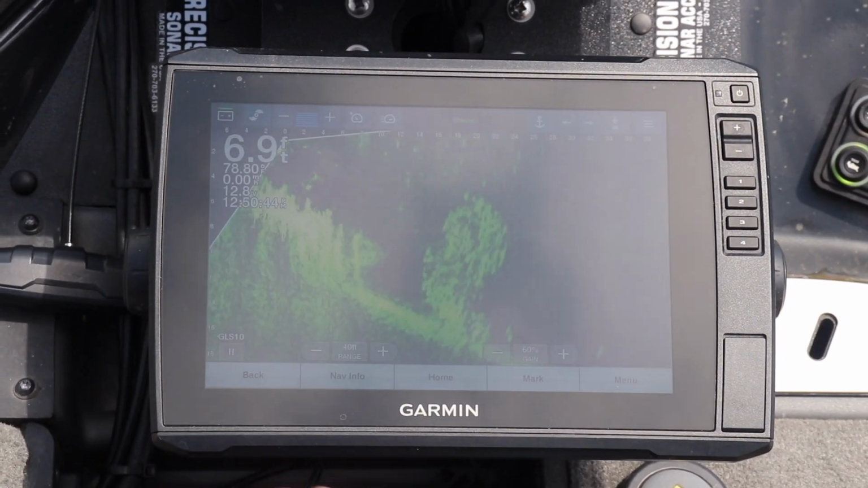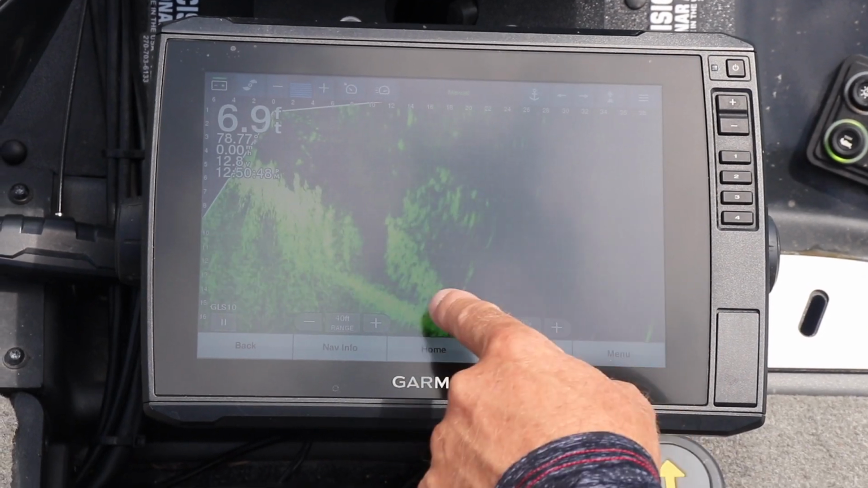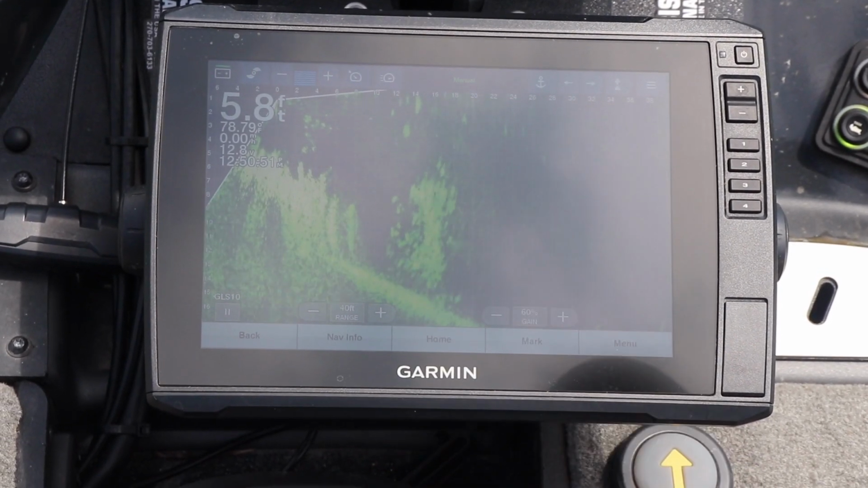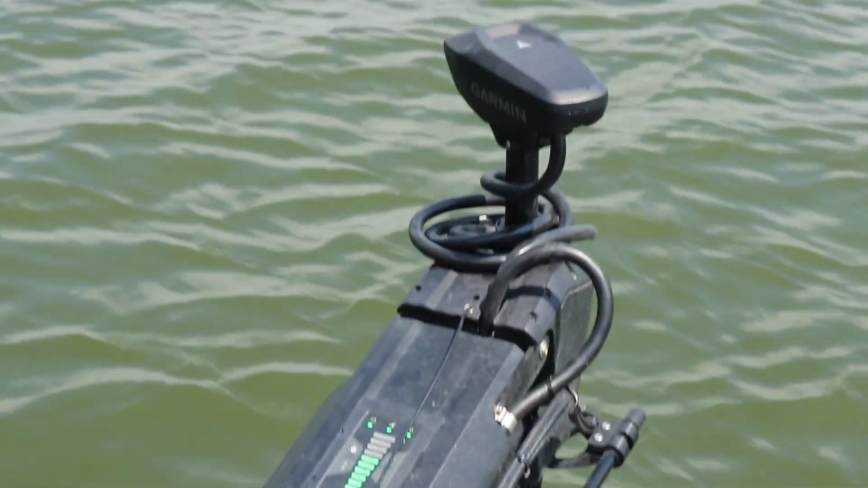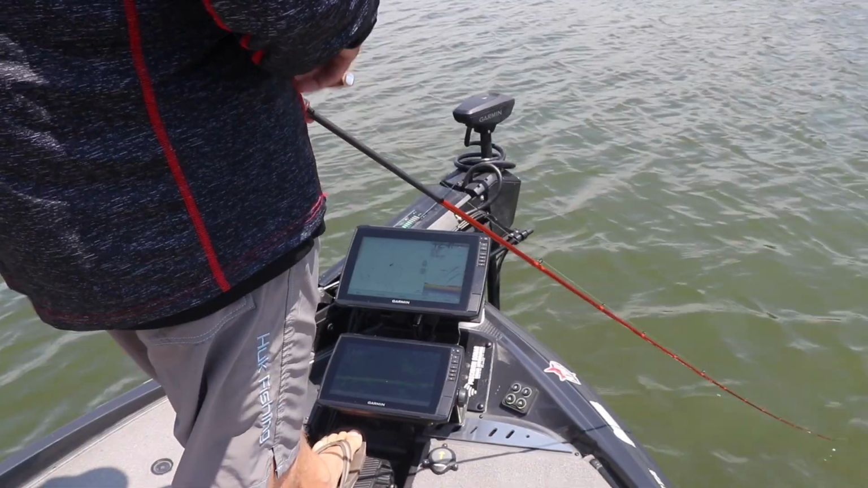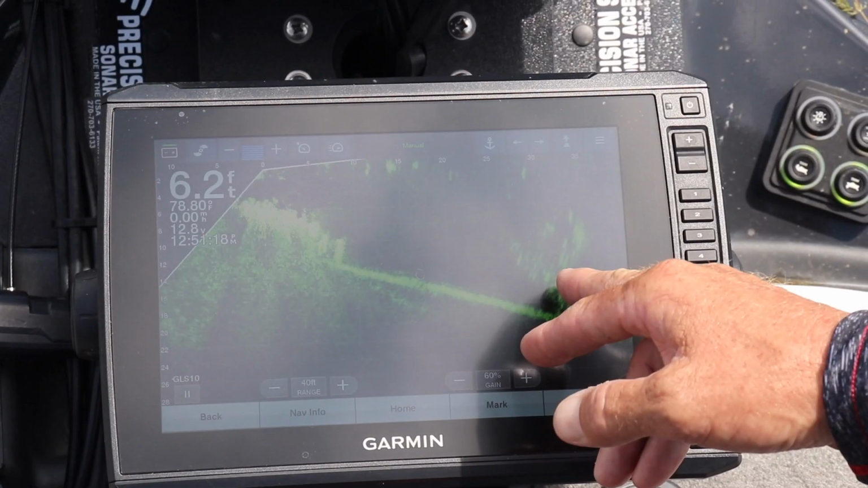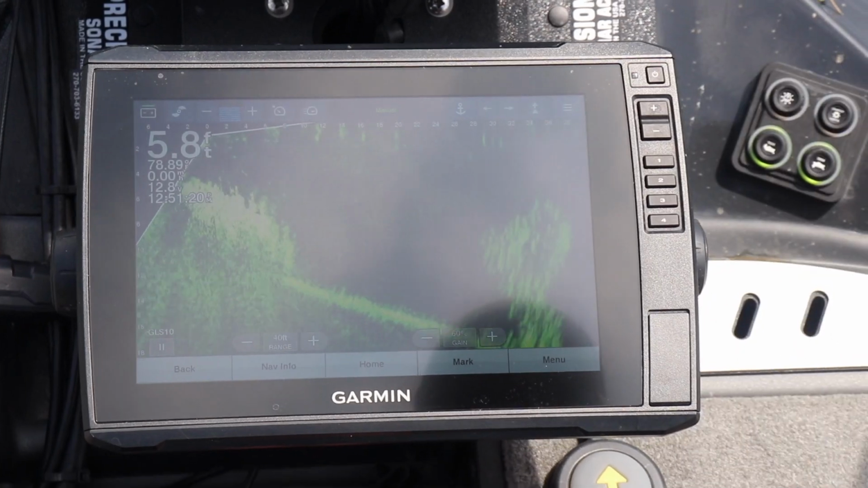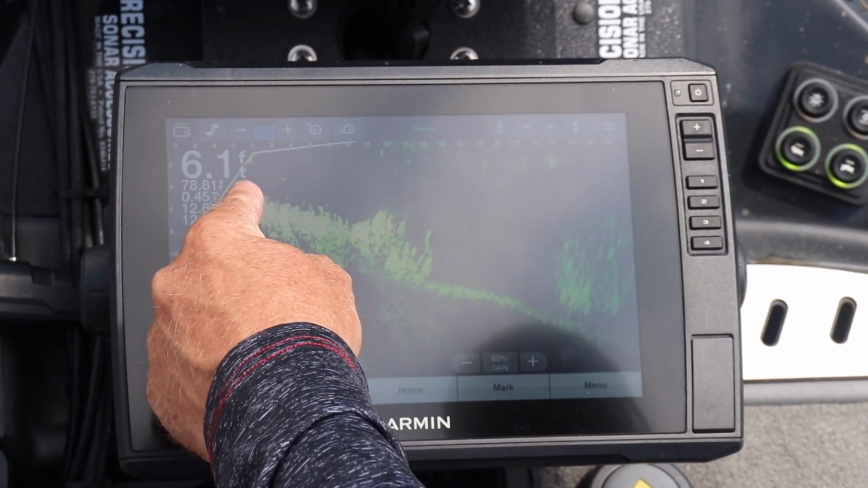So right underneath the boat we have grass, but right here, this is a school of shad, and you can see them in real time swimming through the grass. So you can actually follow these fish with the trolling motor. As you can see, there's that school of shad, and they're swimming along, and look, I turn and now the shad are out here. But you can see here I'm looking right underneath the front of the boat.